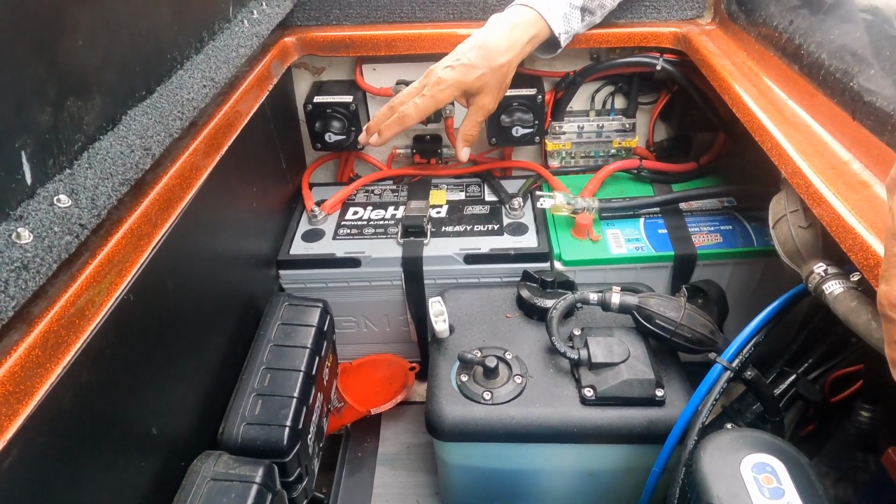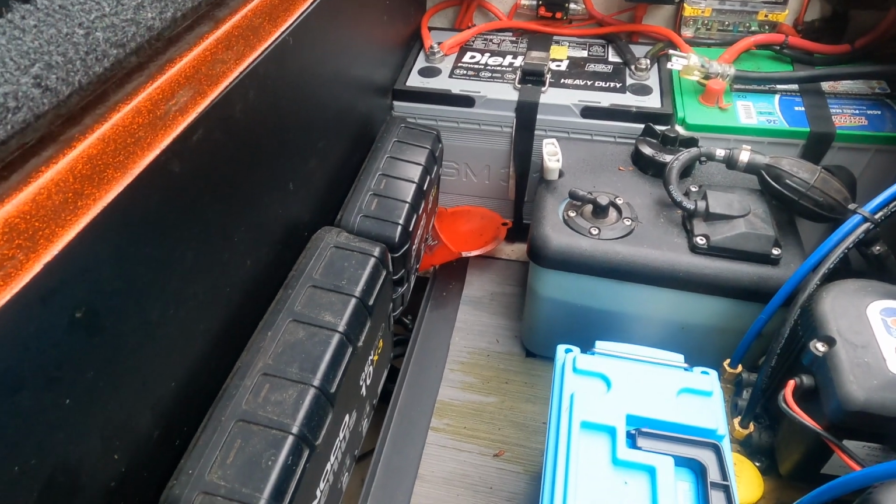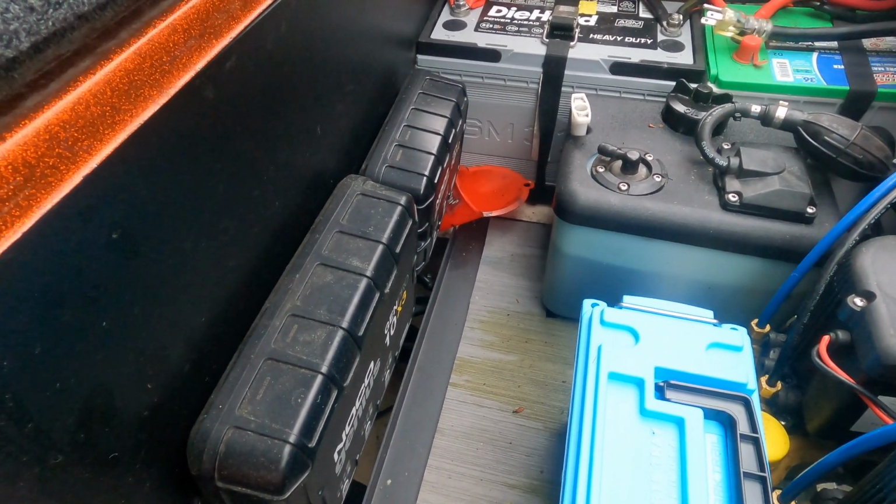Now these chargers are great because you can change each post to whatever your battery is. So whether it's lead acid, AGM, lithium, it allows you to do that and gives you the right charge.